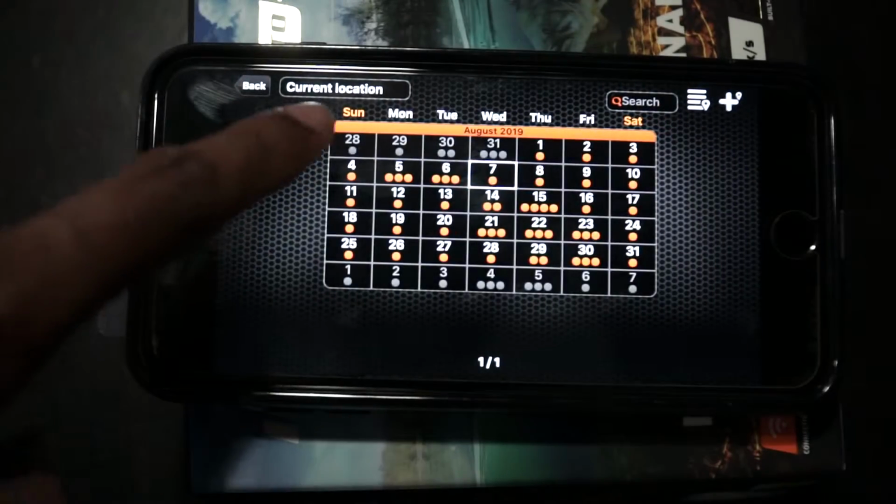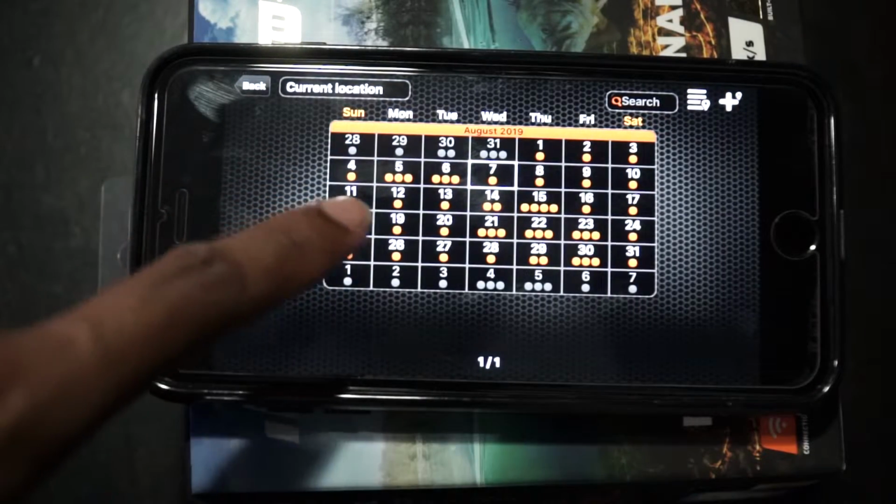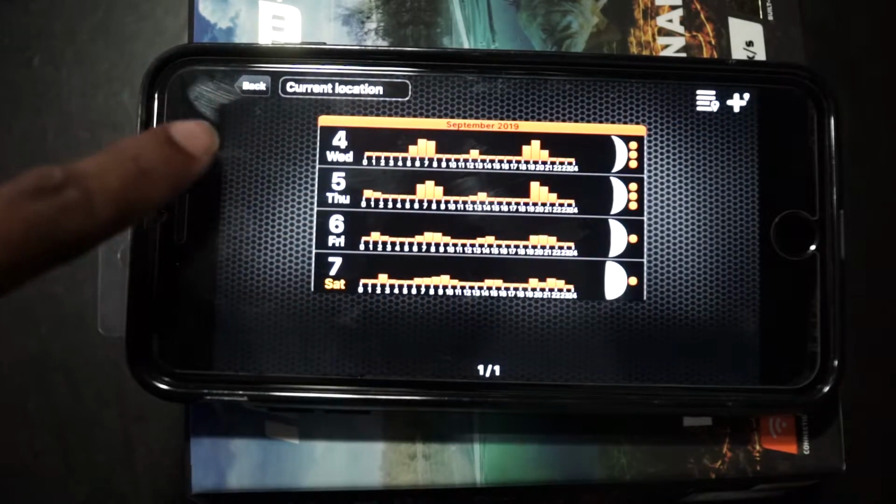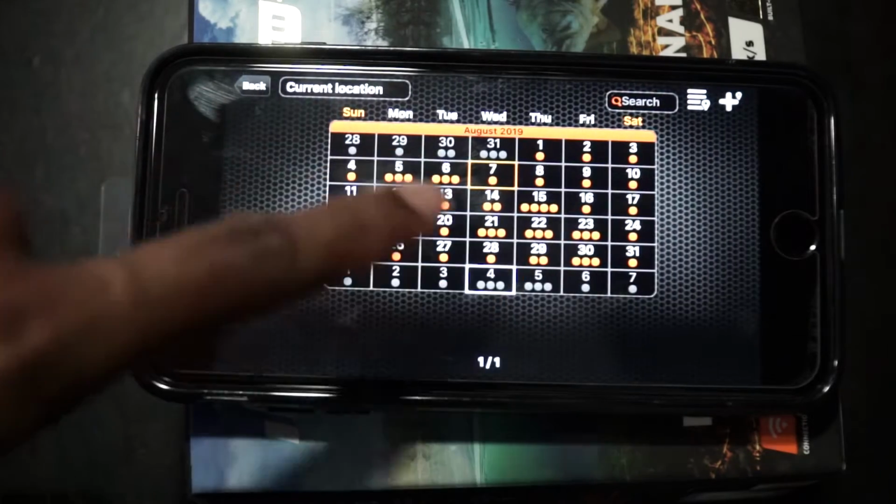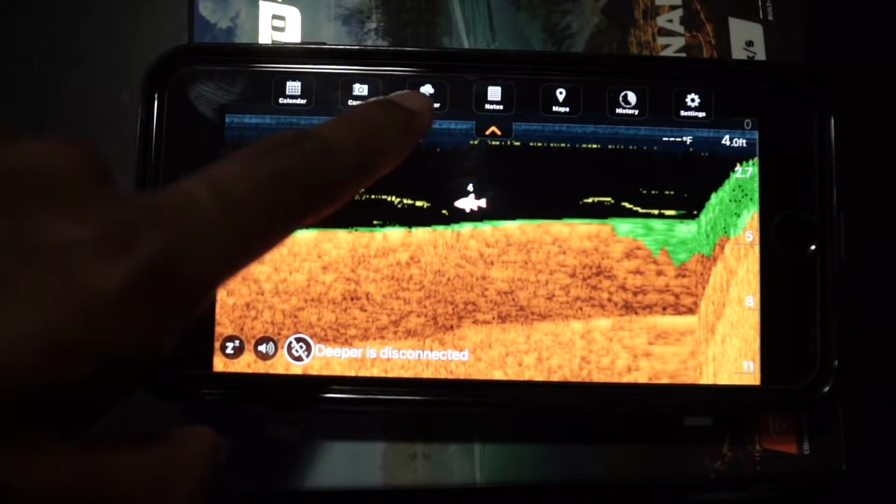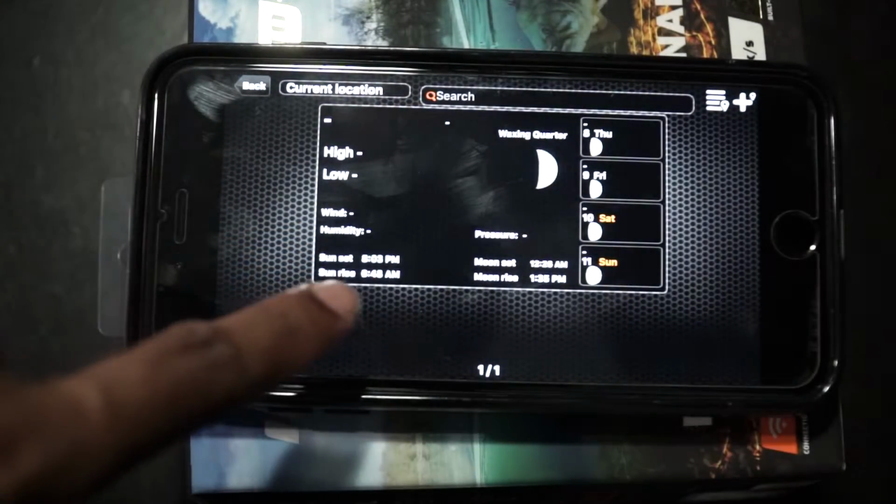I'm going to go through each option here. But see, it shows you the different calendars here. And you could add in different information. It shows you moon phases and all that good stuff. So that could be useful. It has a camera setting. That's obviously to take a picture. The weather is always good to know.